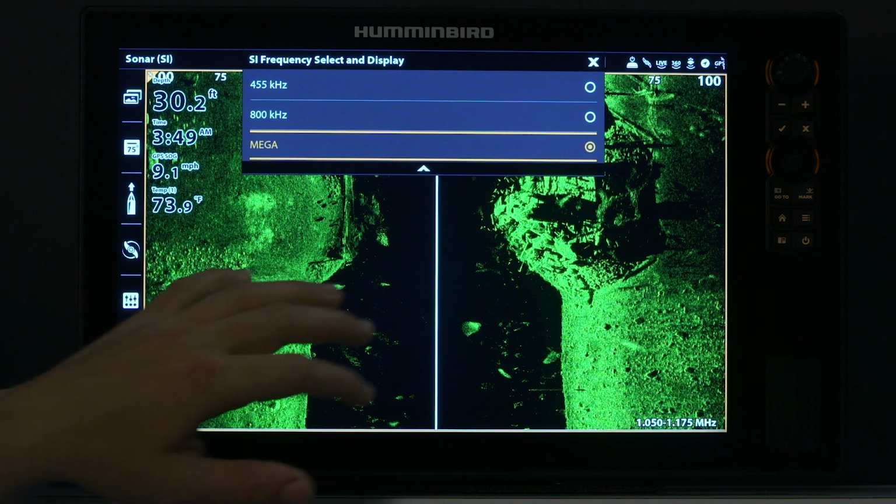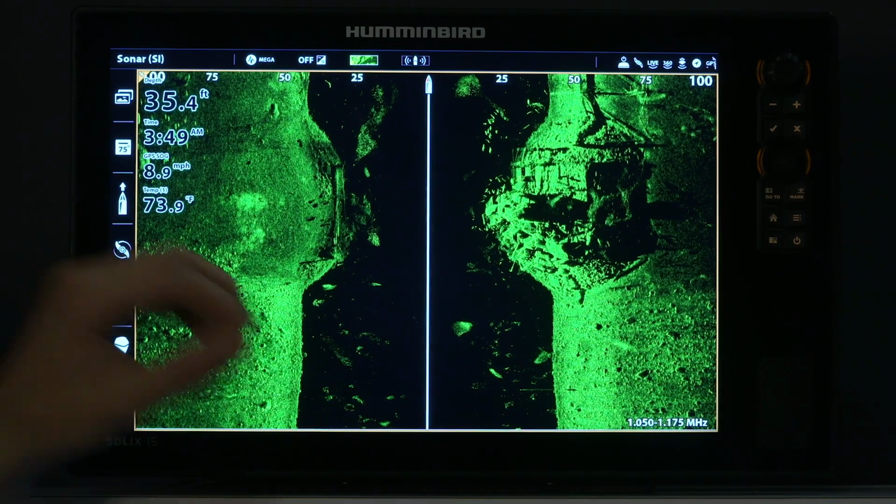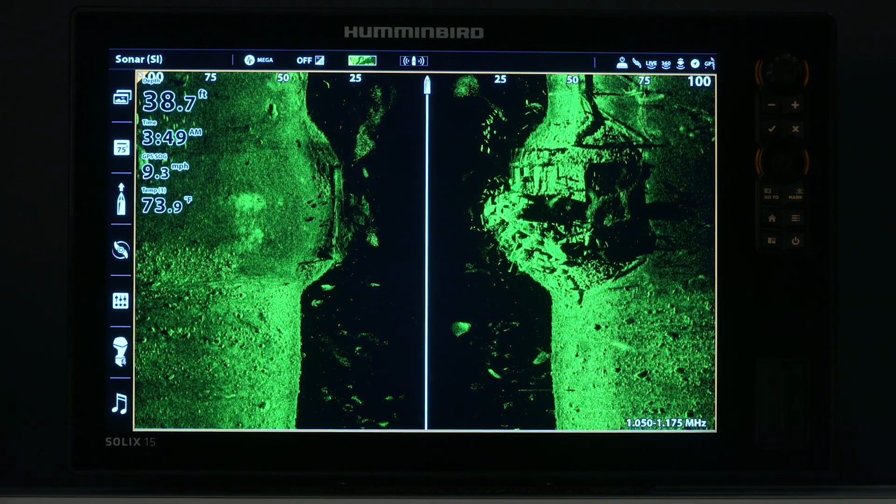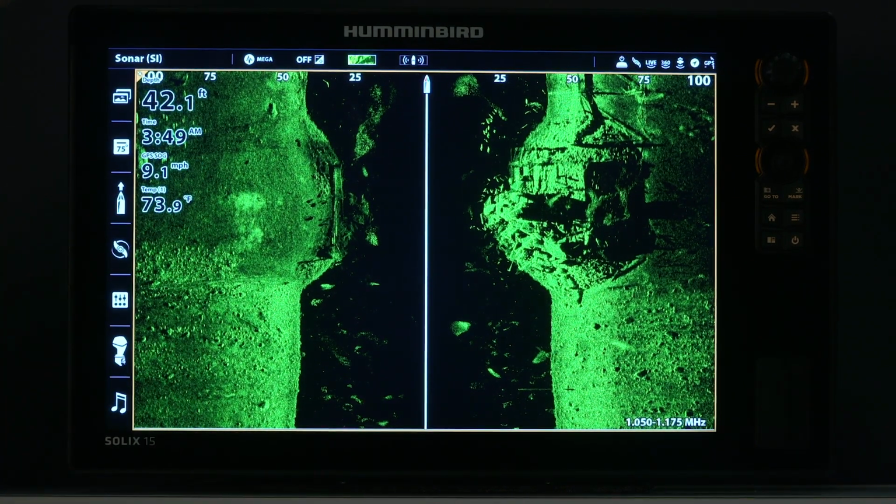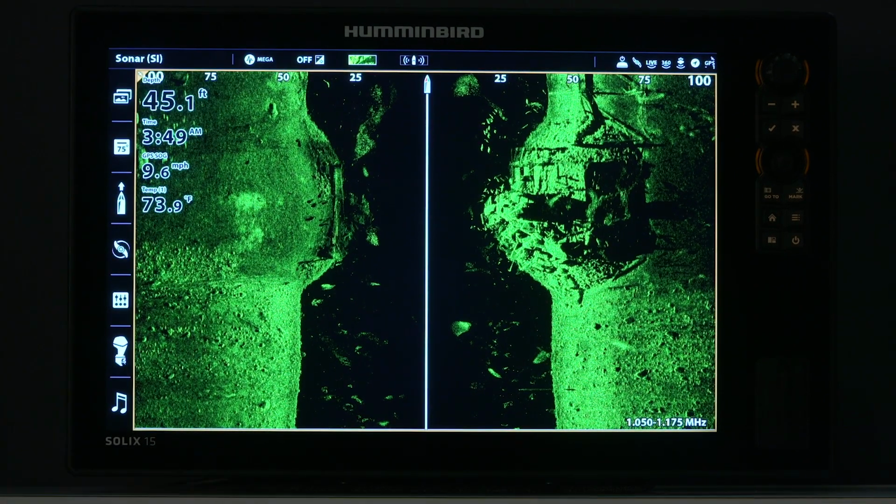If I can use mega, that's what I'm going with. That's gonna show the detail the best, it's gonna show fish, it's gonna make a brush pile stand out, show you the rock pile. That's my setting of frequency 95% of the time at megahertz.